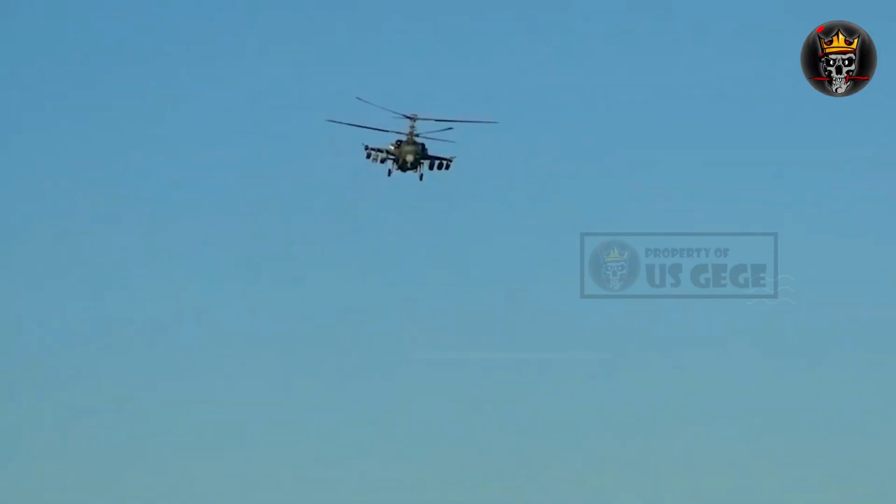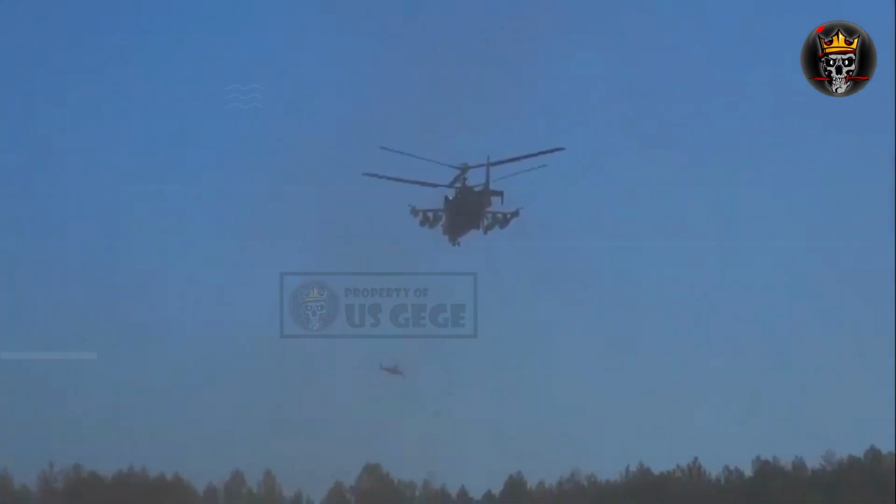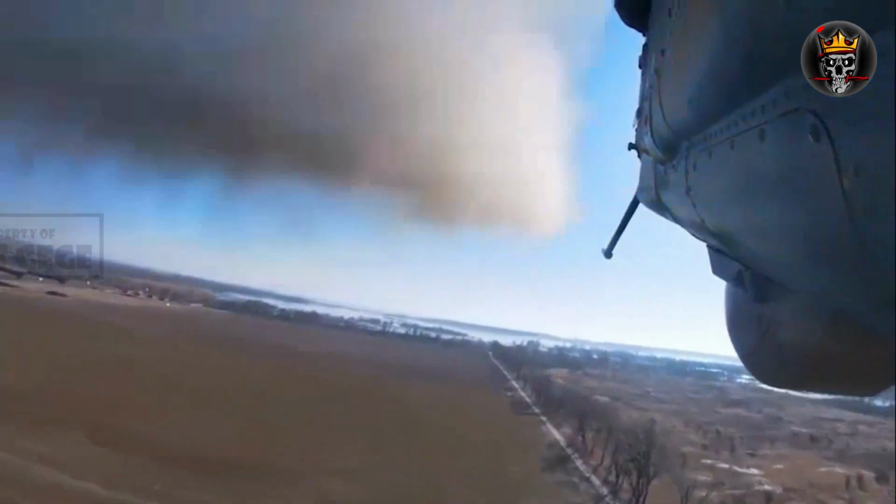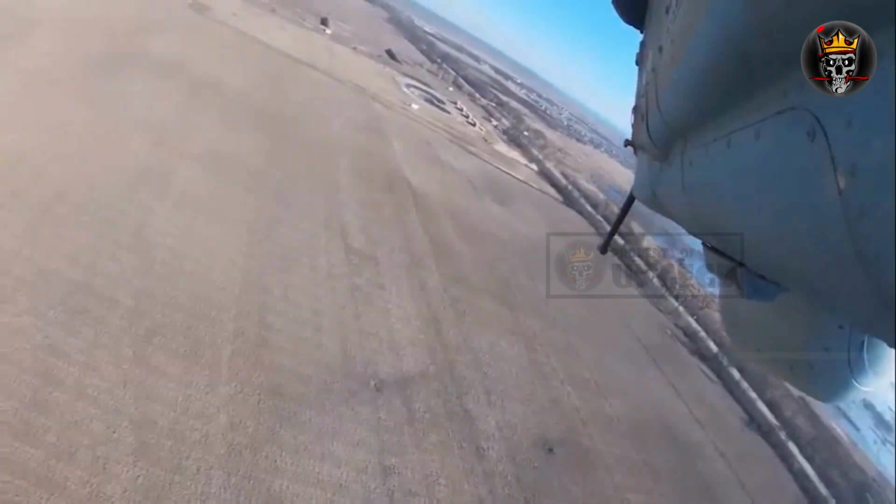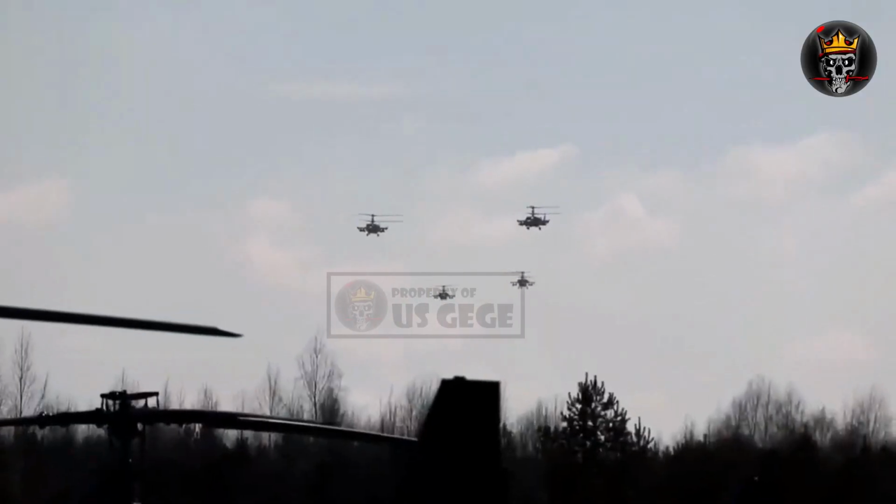This motorcycle assault marks yet another humiliating failure in Russia's ongoing struggle to gain ground in Siversk. The new fast and light approach has proven to be just as ineffective as the previous mechanized assaults, underscoring Ukraine's superior battlefield awareness and rapid response capabilities. Despite Russia's continuous efforts,